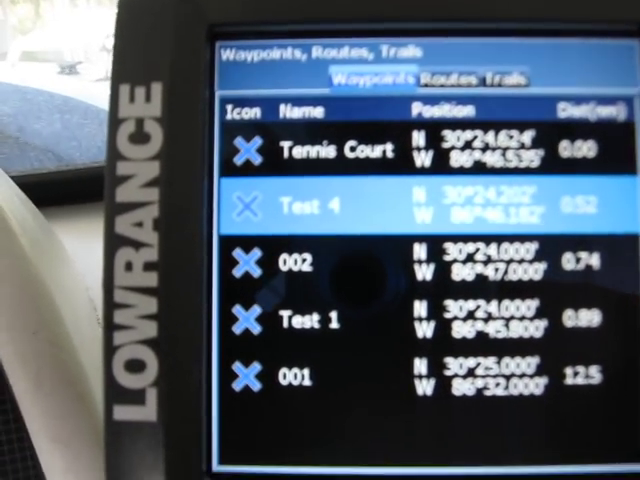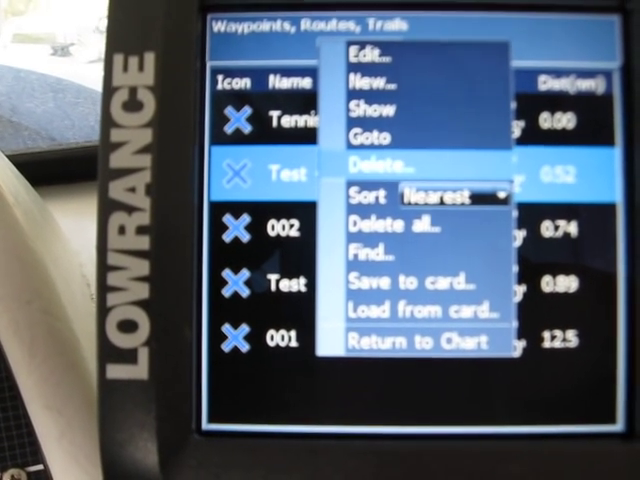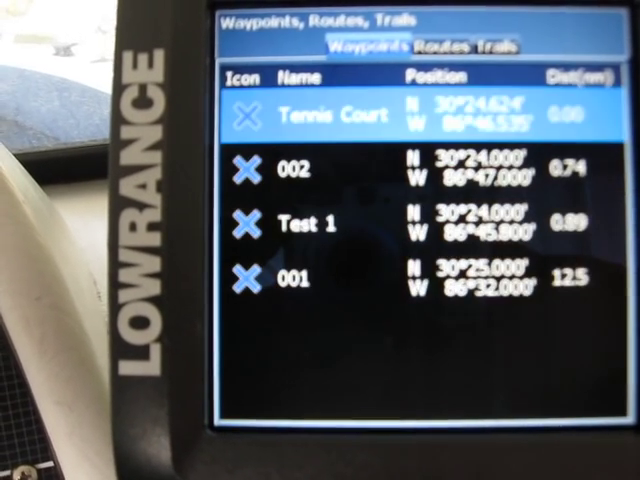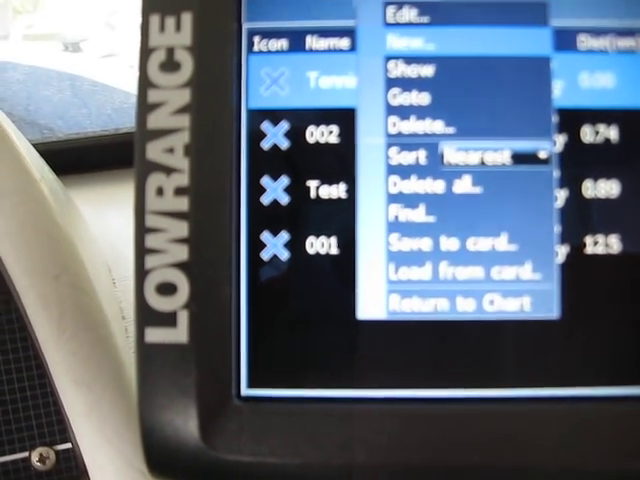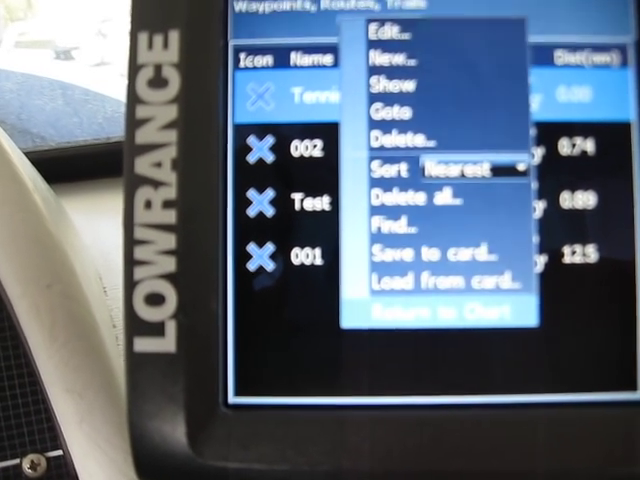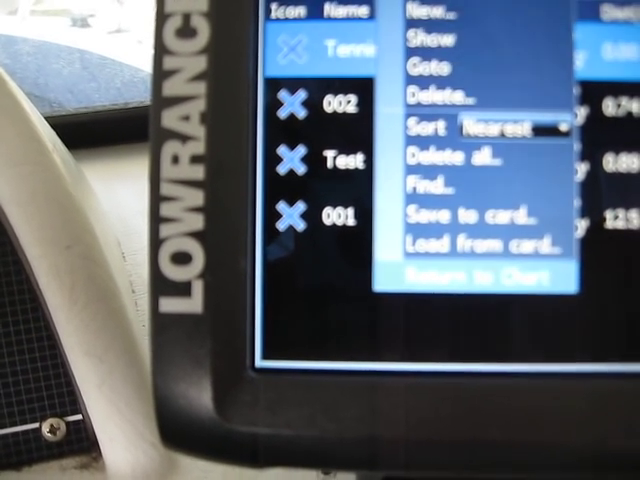Now the things we can do at test 4. We punch menu, and we come down here and we can delete it. Are you sure you want to delete waypoint 4? We hit yes, and it's deleted. We hit menu again, return, come down to the bottom of this, return to chart, hit enter. Everything is done with either the menu or the enter key. And to go back, you just press menu again.